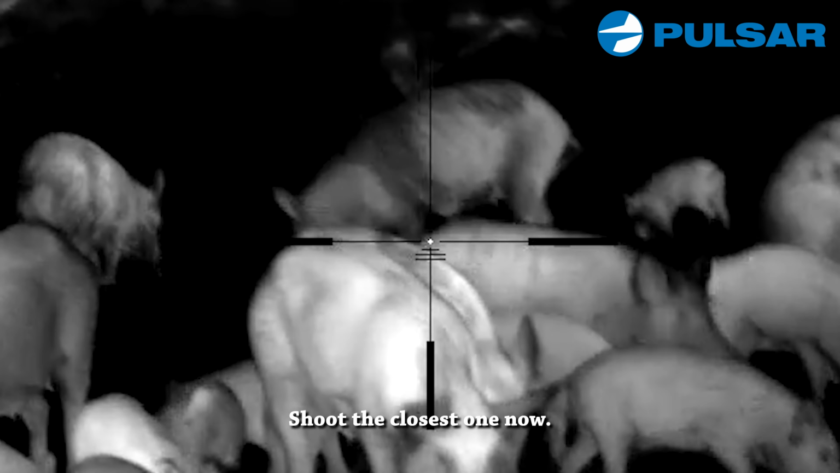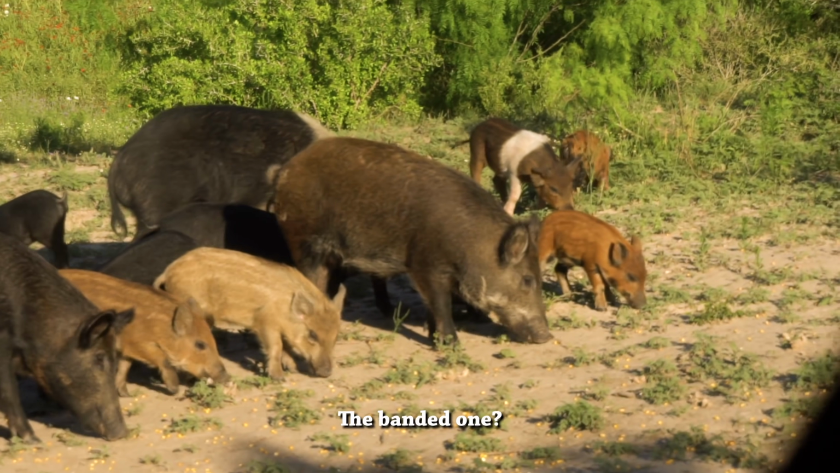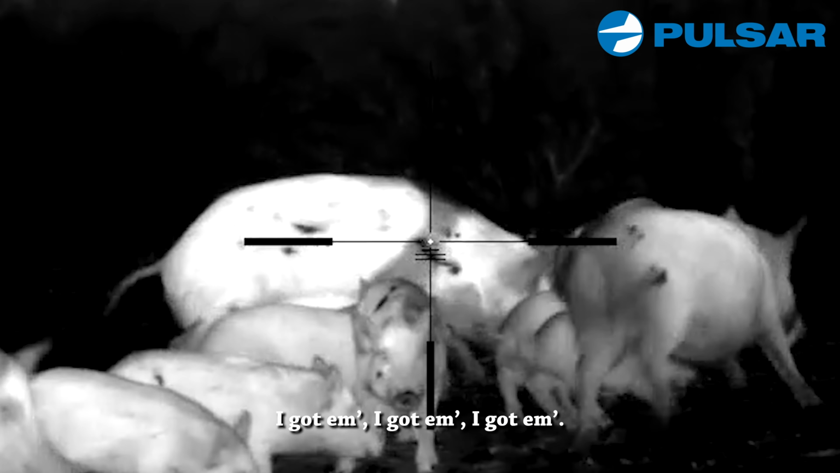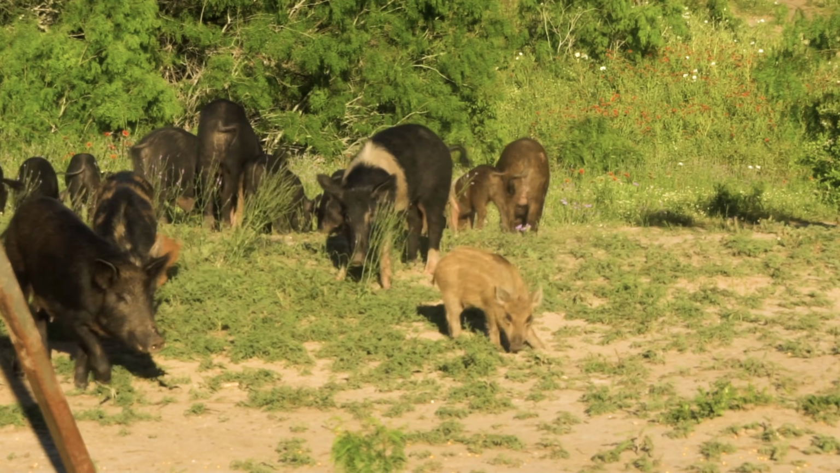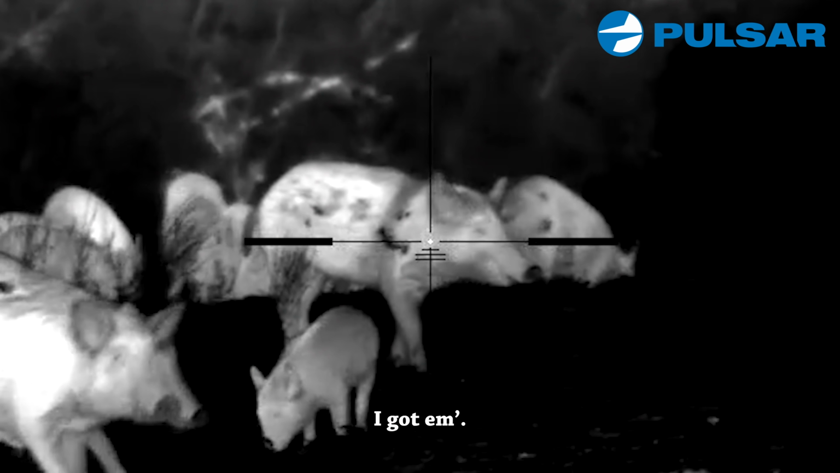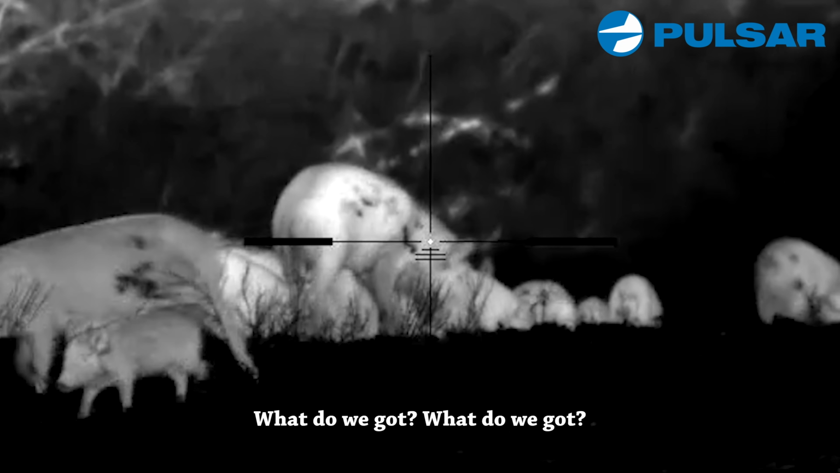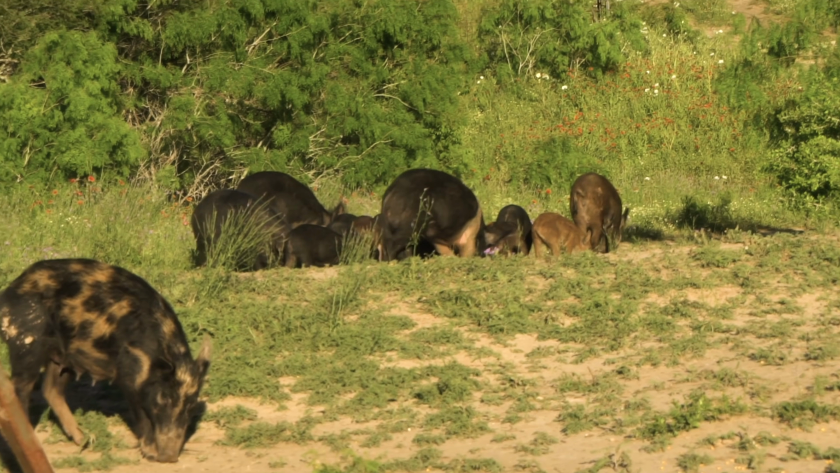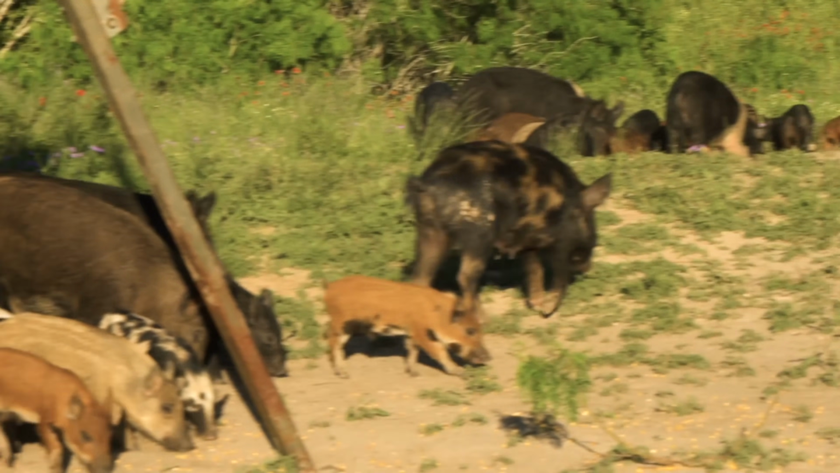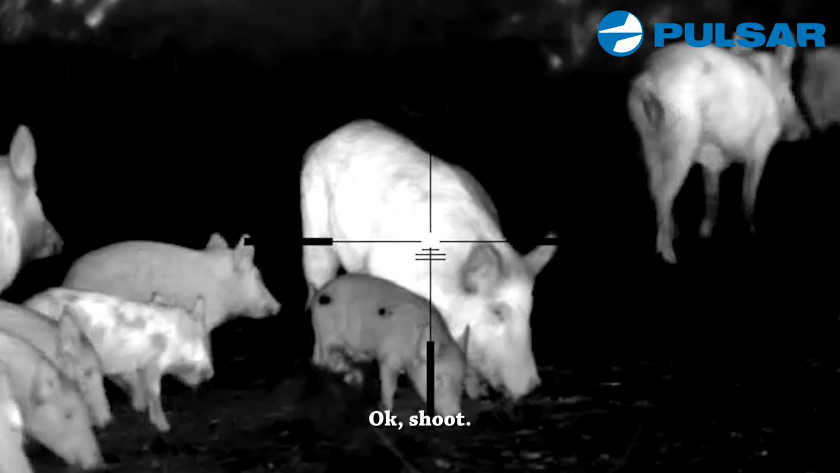Shoot the closest one now. With all the little pigs around it. The banded one? Yeah, the banded one. I got him. Hold on. I still got him. Alright, the banded one's come back. See it? I got him. Okay. I got him. Wait, don't shoot yet. The banded one on the right. Shoot this one right here. Alright. Okay, shoot. When you're ready, go.